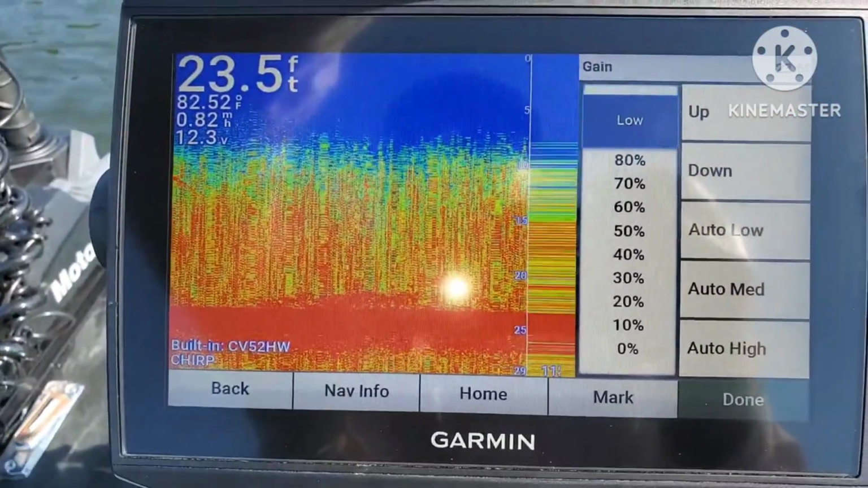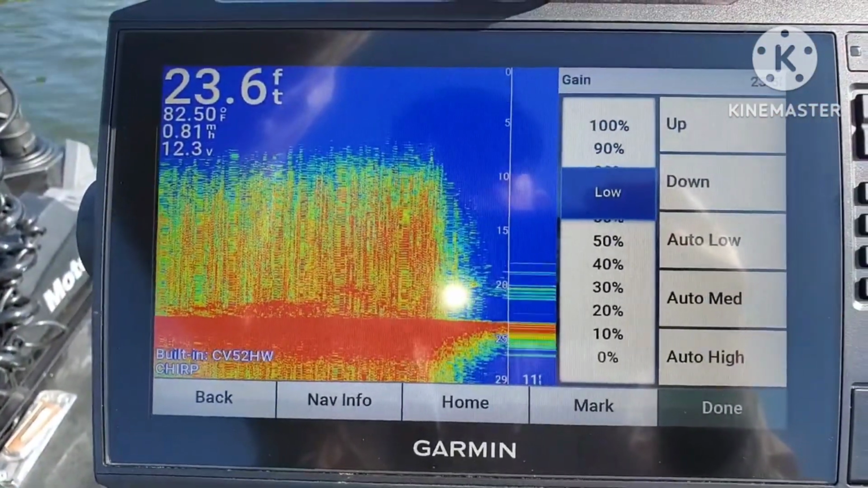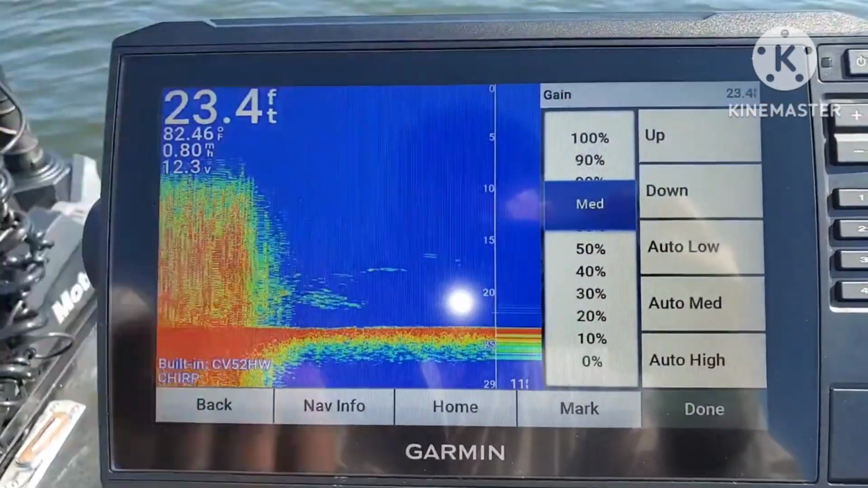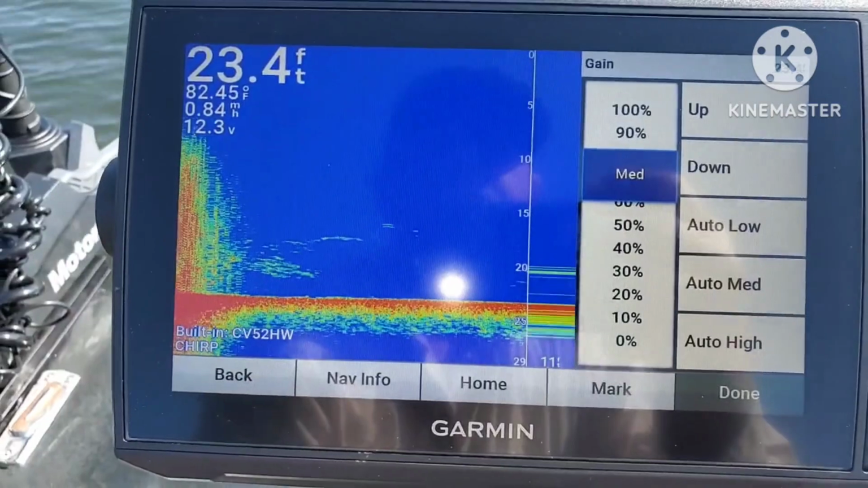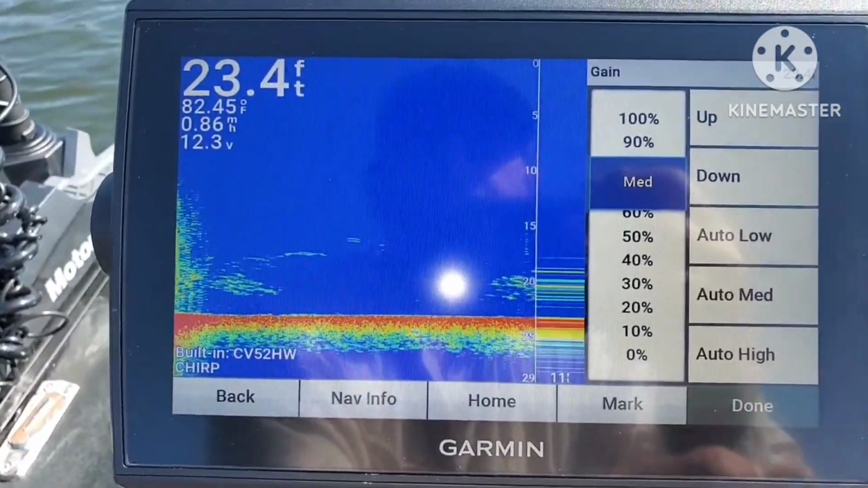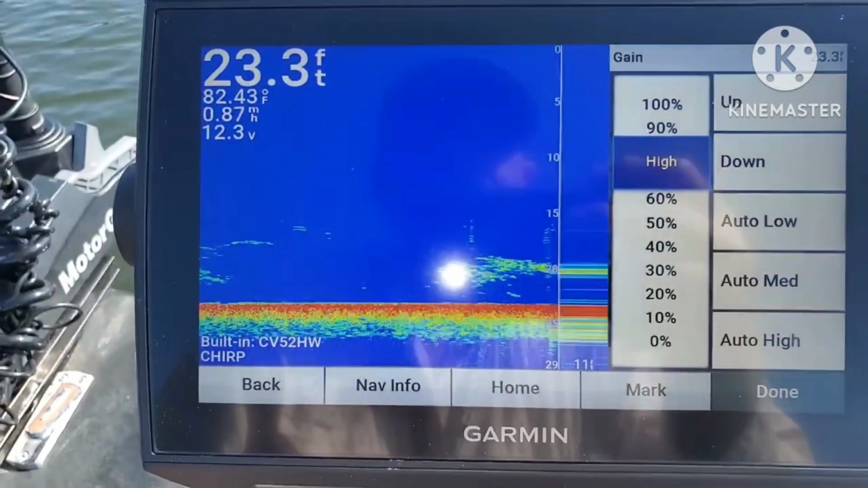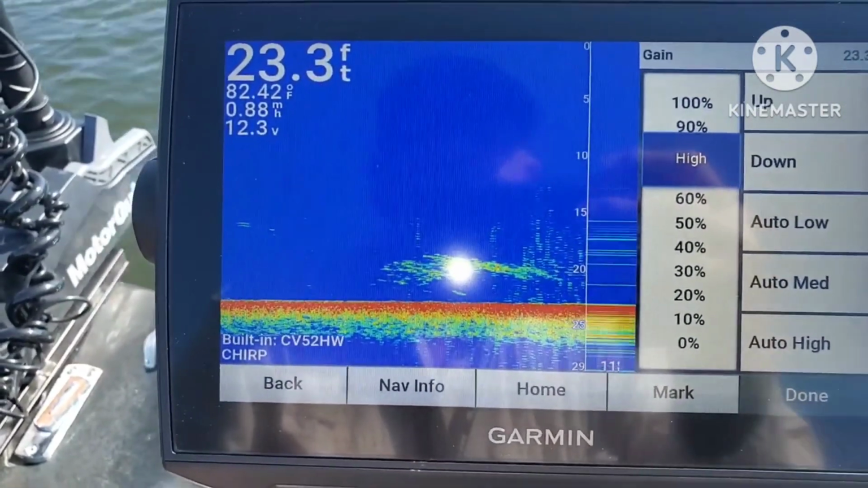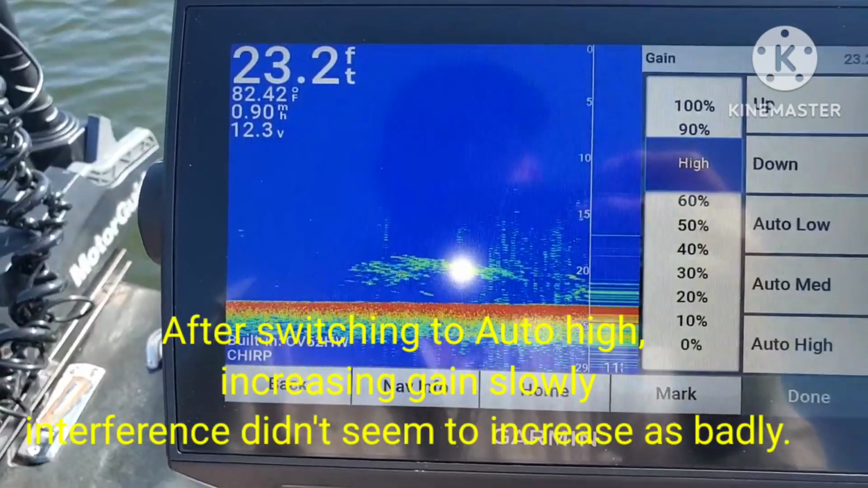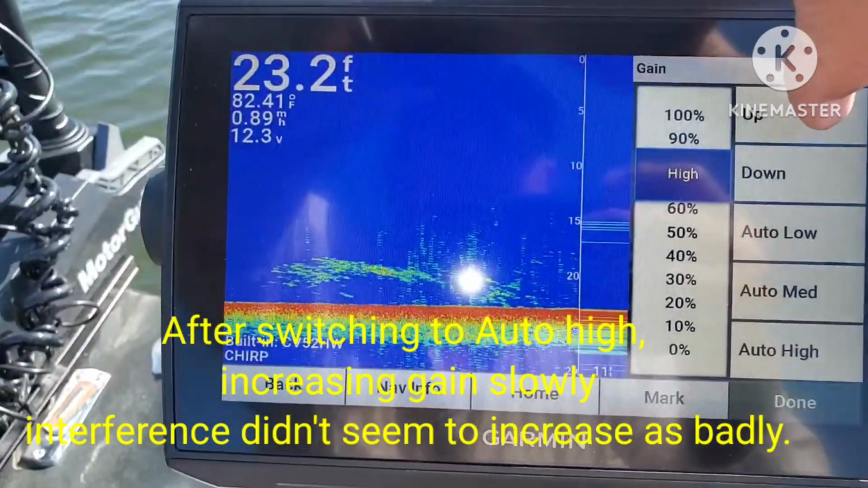Go back to auto low. Let's go to auto medium. Still not too bad, so let's go to auto high. There again, it still appears to be in that 80 range. So I'm going to manually turn it back up again.